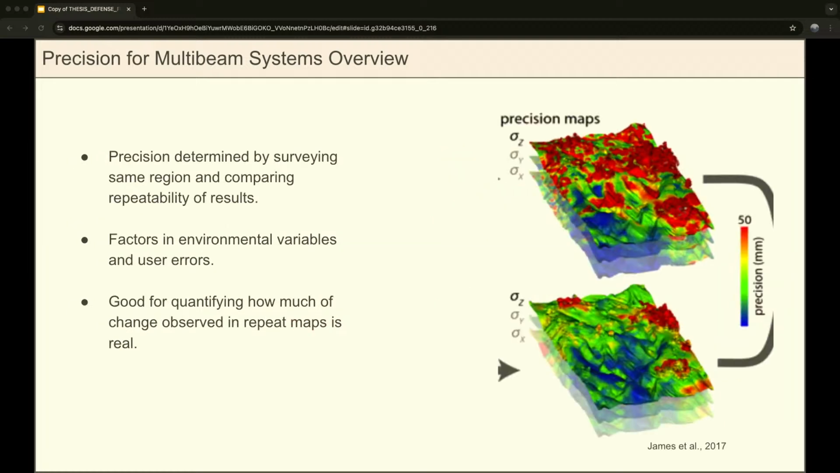And then precision, on the other hand, is much easier to determine and essentially just requires mapping the same region repeatedly, assuming that no change is taking place there, and comparing how well that data compares to itself. So this way also factors in those environmental variables and user errors and doesn't rely on these assumed accuracies. So since the goal for the system was to detect geomorphic changes that were occurring through these repeat surveys, precision actually works well to quantify how much of that change observed can be attributed to real change versus mapping uncertainty.